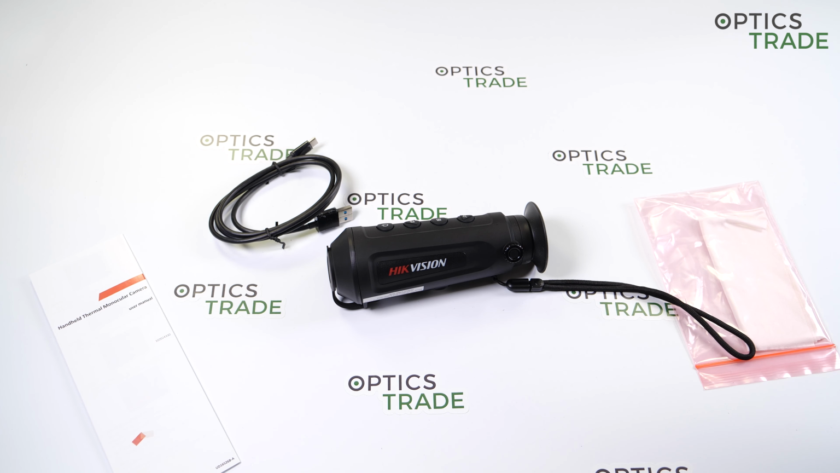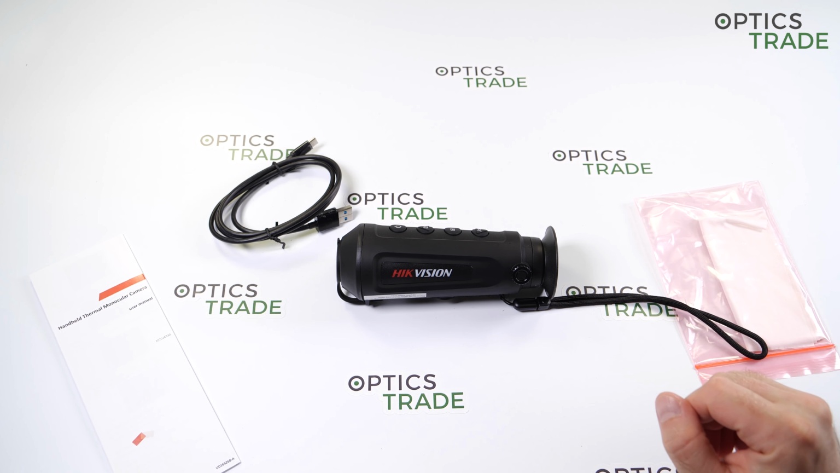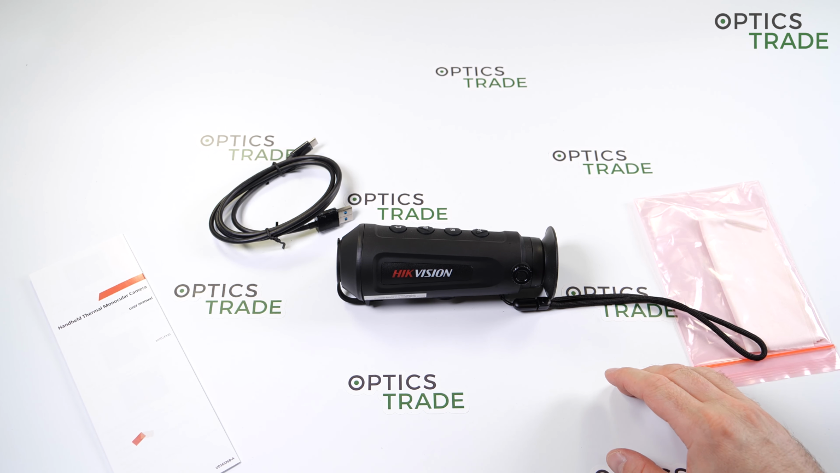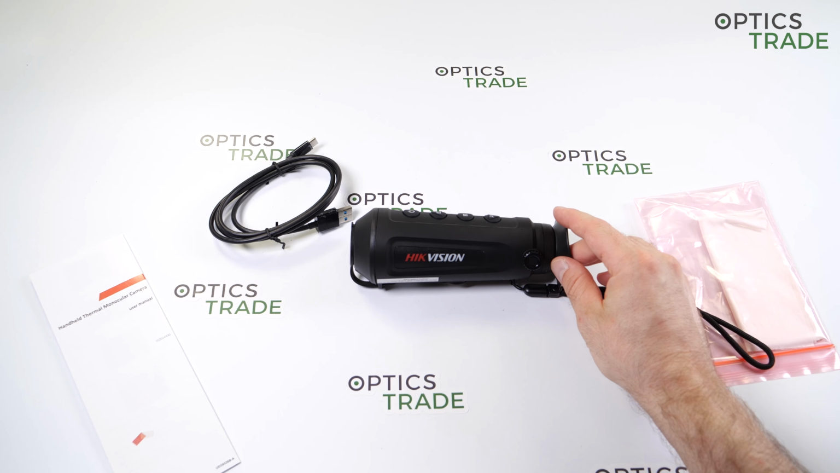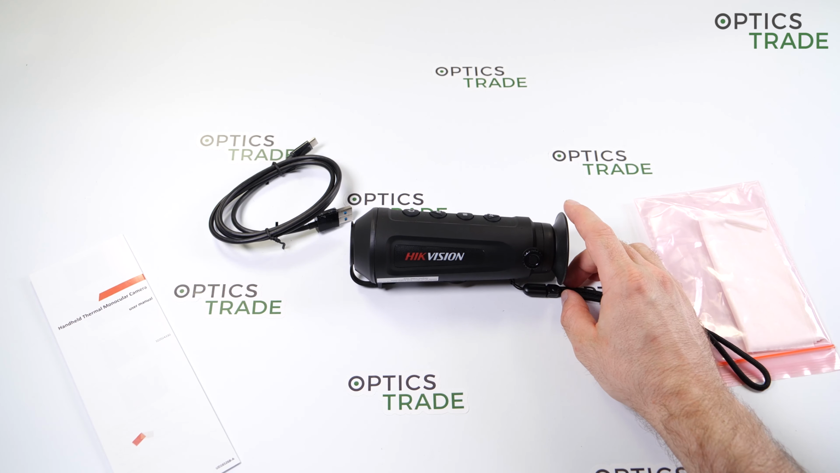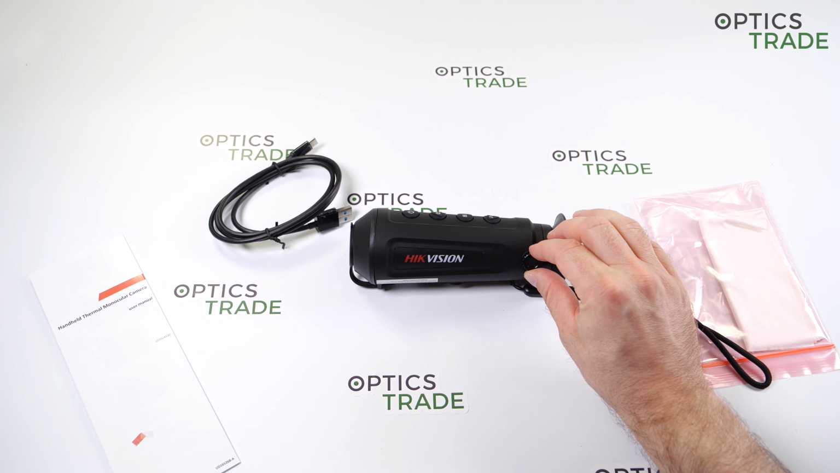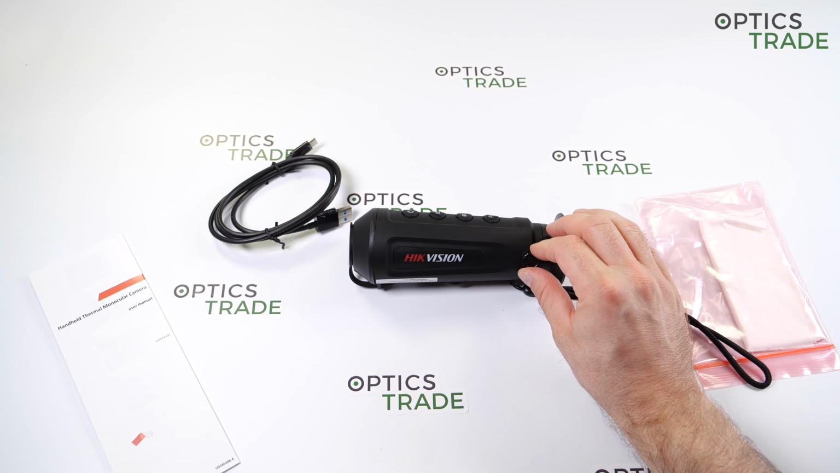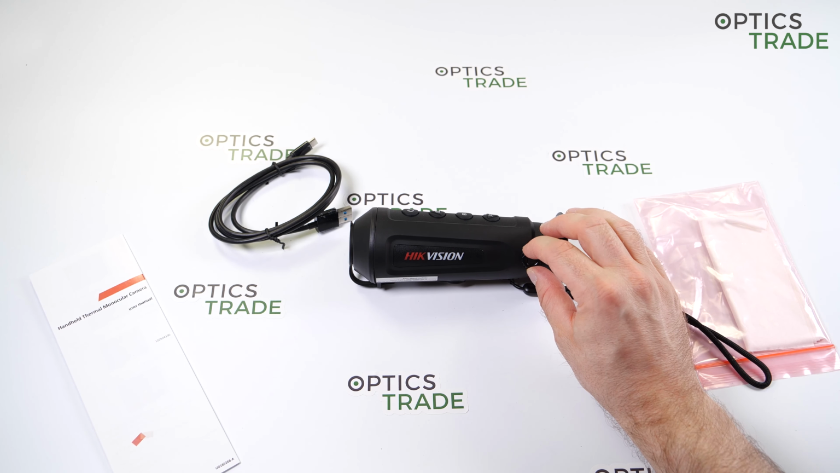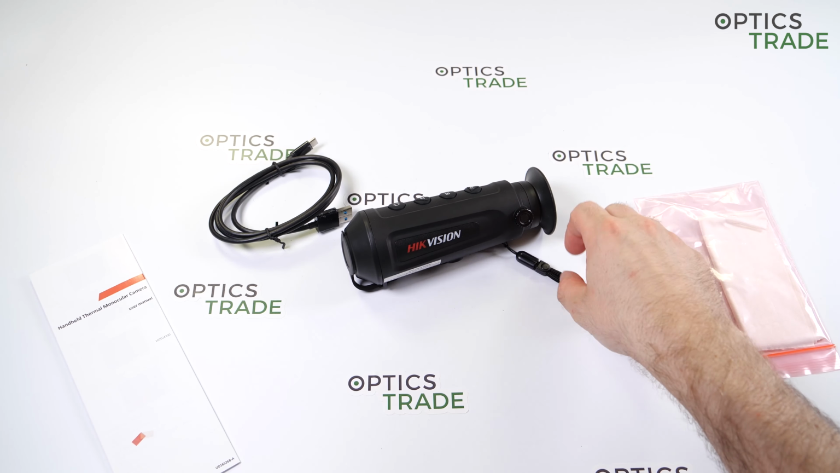So fast forward these 4 years and Hikvision came out. Hikvision is a company based in China, and they're one of the biggest companies in the world for the security sector. So they're producing all kinds of equipment for home security and professional security, like cameras and motion sensors and so on. Everything if you want to have your home or your business protected against burglars and so on.